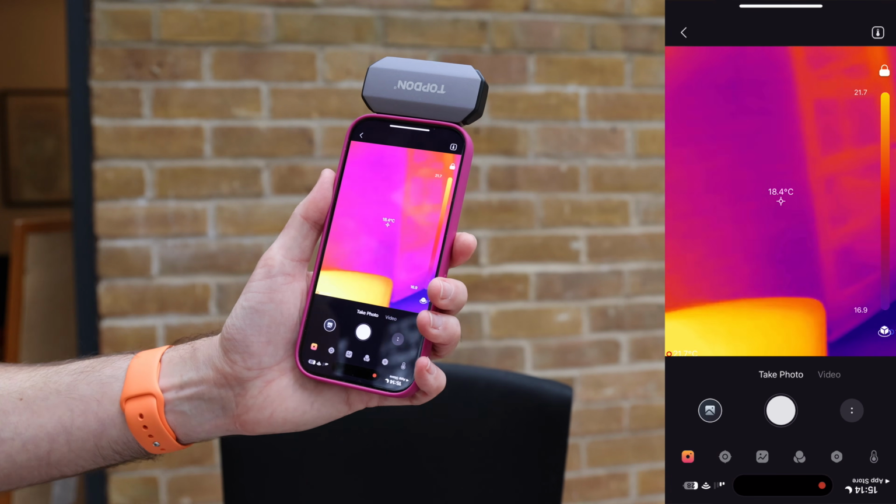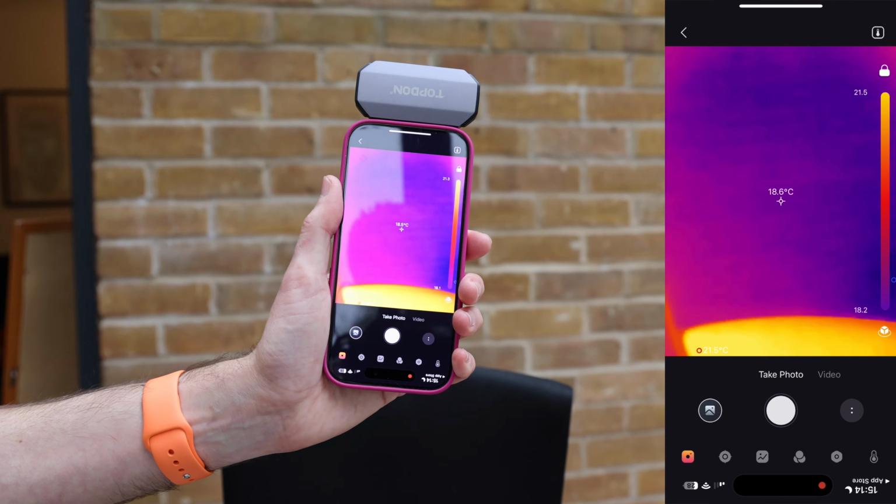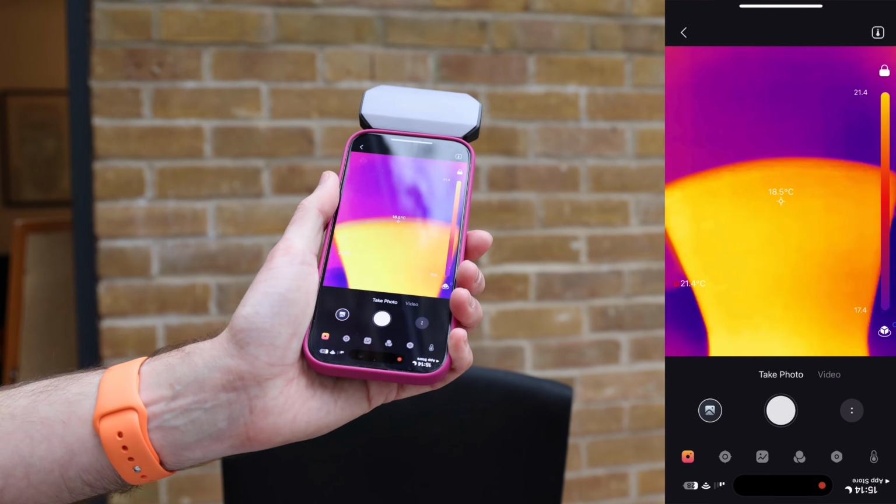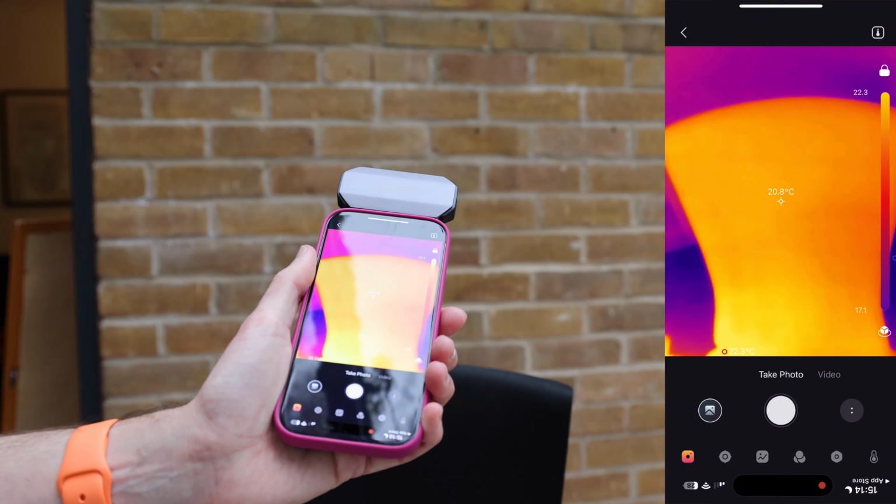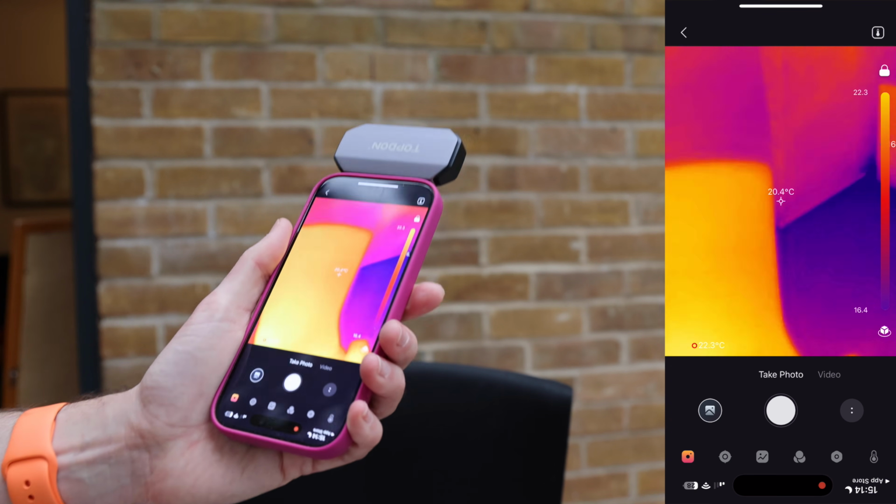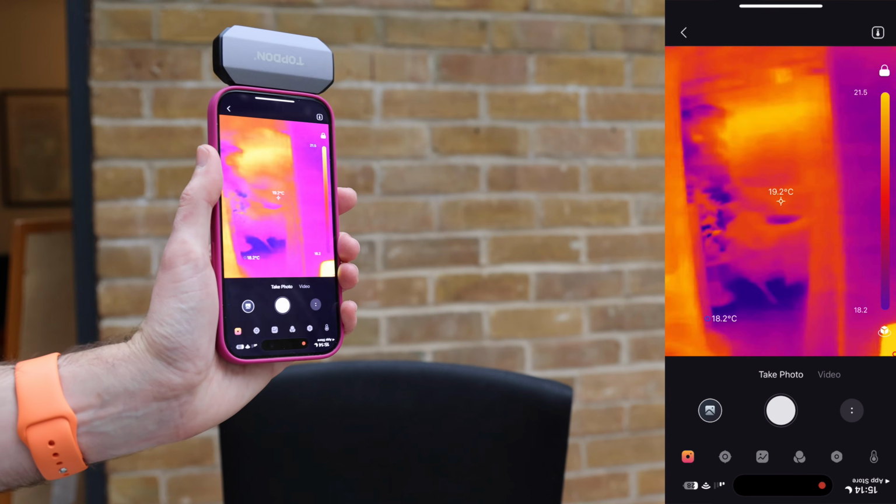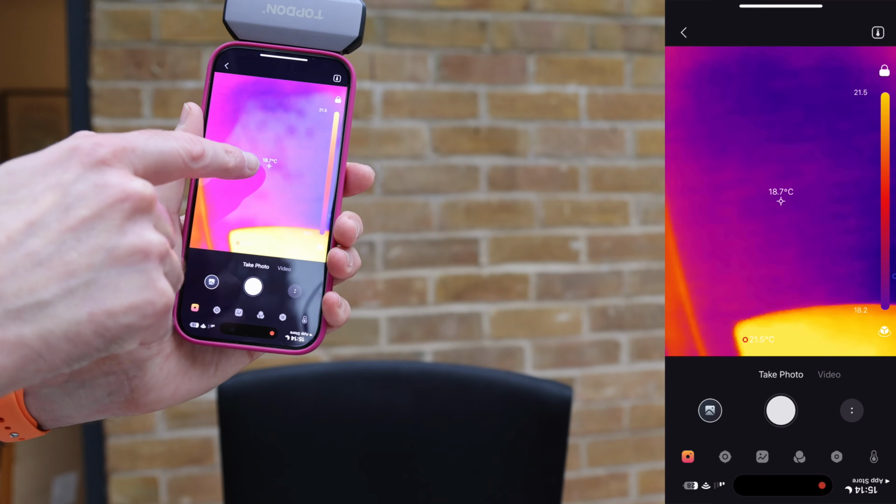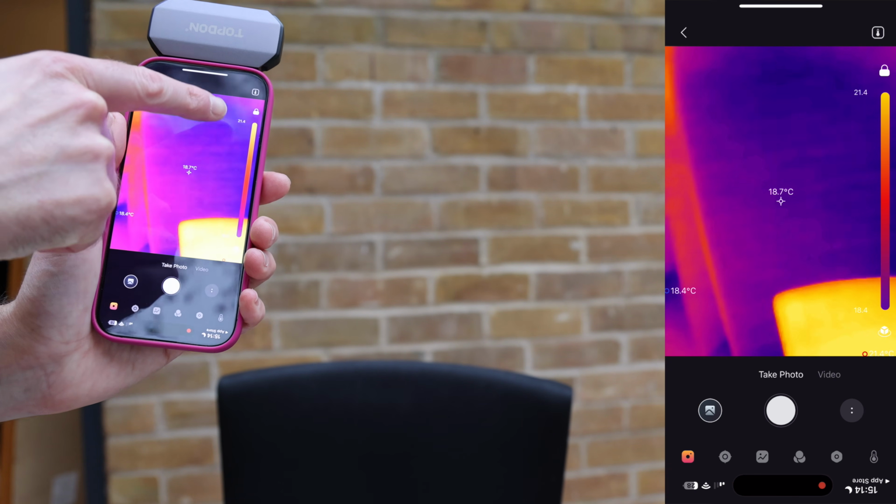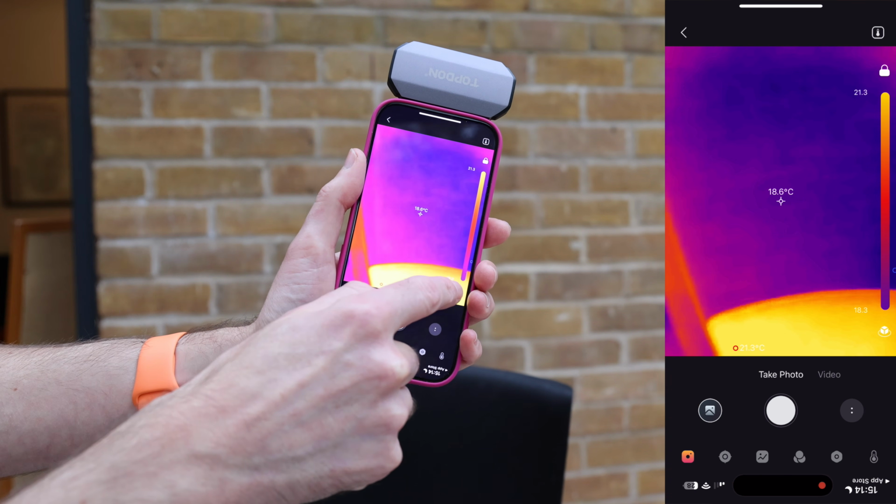What I probably want to do is turn it around that way. So it's a bit easier, so my hand doesn't risk covering up the lens. So you can see that the brick wall behind me, that's 18.5. The chair where I was sat is 20.8. And if I look around here, it's very neat. You can see that the point in the middle is obviously telling me what that is, but you can also see what the temperature range is here. So that's going from 18.3 up to